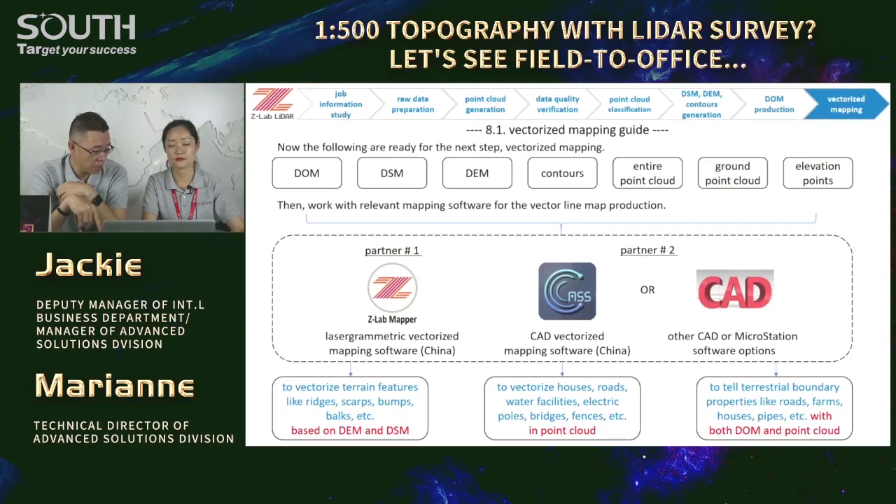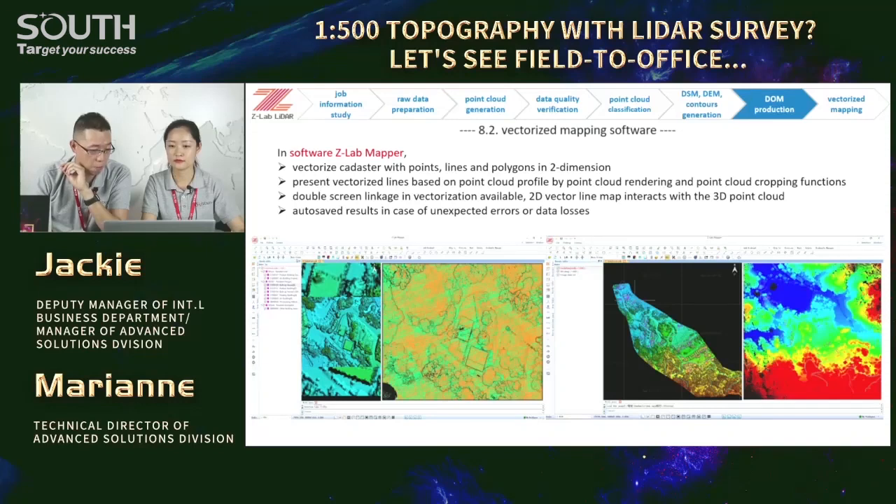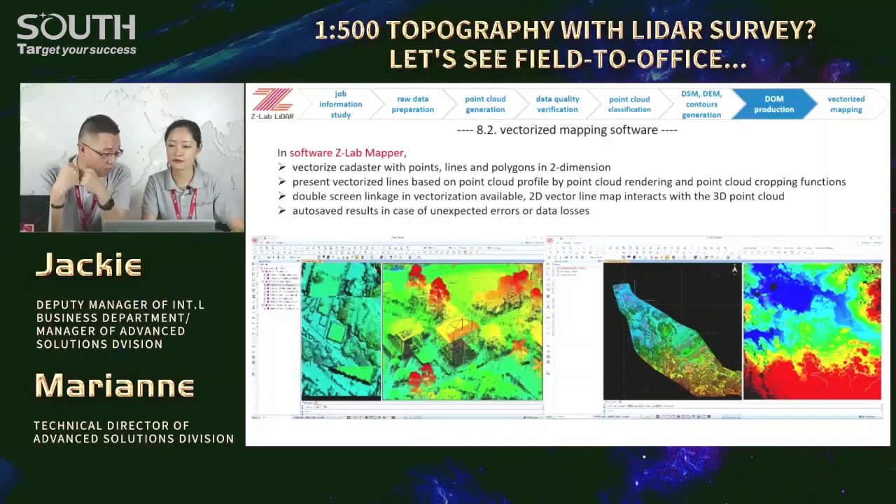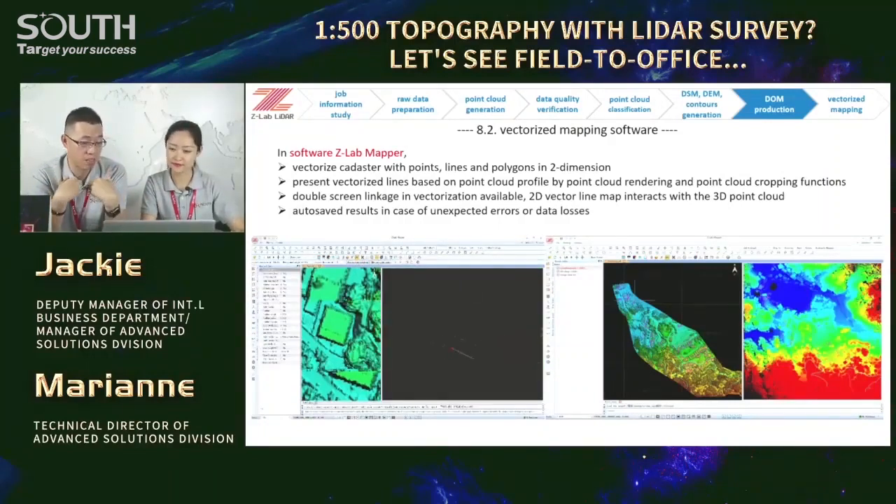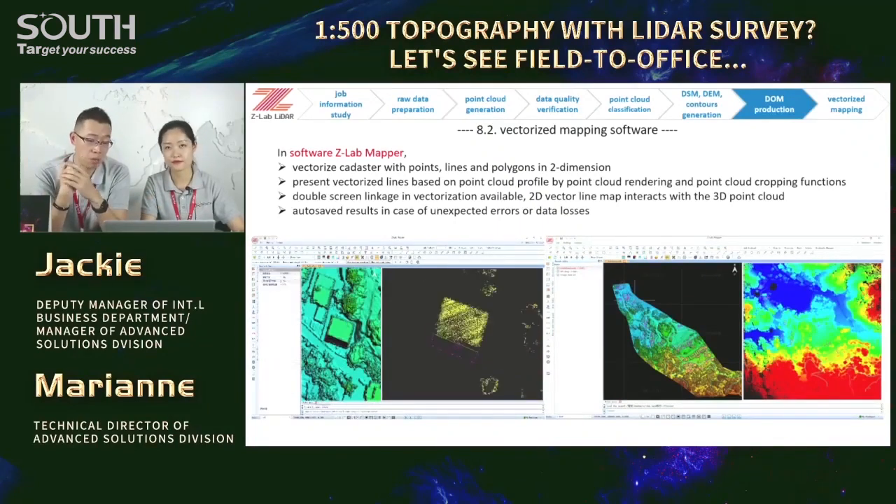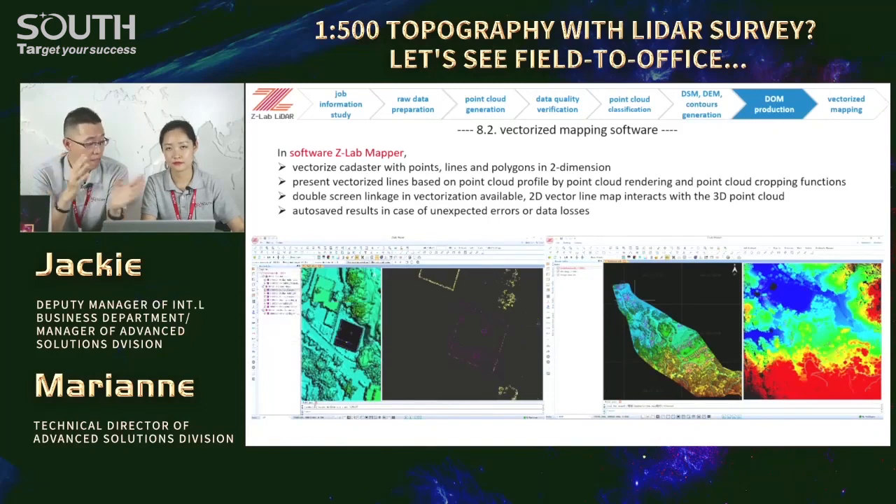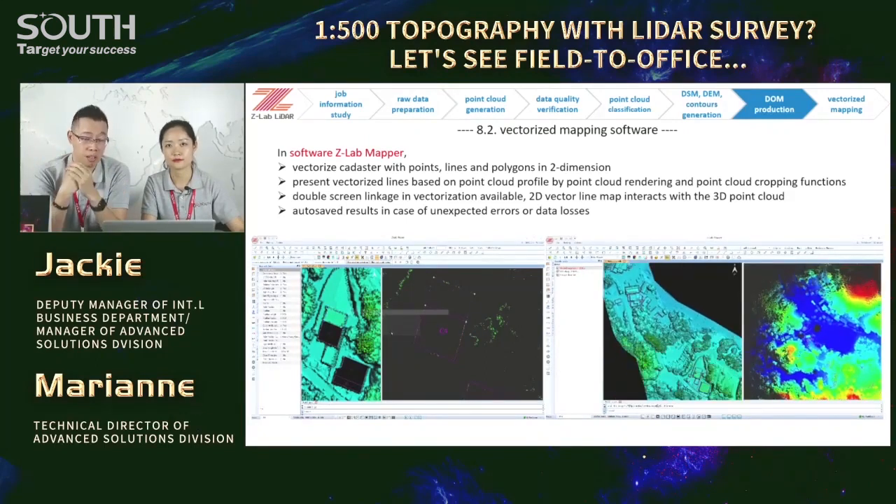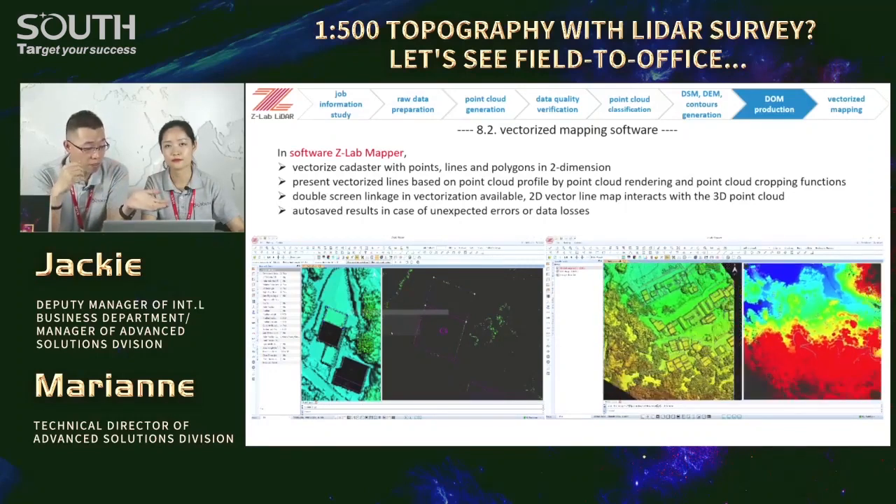Yeah. ZLab Mapper is developed by Sao. Yeah, another mapper software kit from us. Users may vectorize points, lines, polygons in the 2D way and refer to the left window and vectorize in the right one. Yeah, the operation will be interactive as it's double screen linkage. For example, we refer to the DSM and vectorize the house in the point cloud. And on the right, we make a cross section. So rooftop here, cross section, for the houses, then vectorize the boundaries.